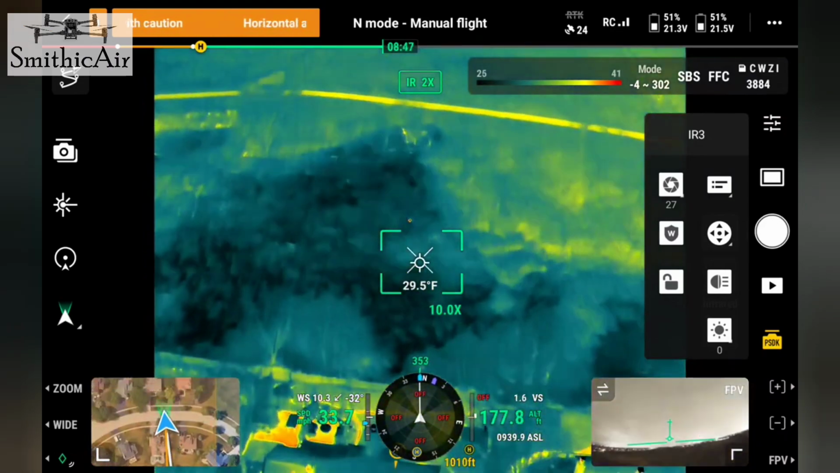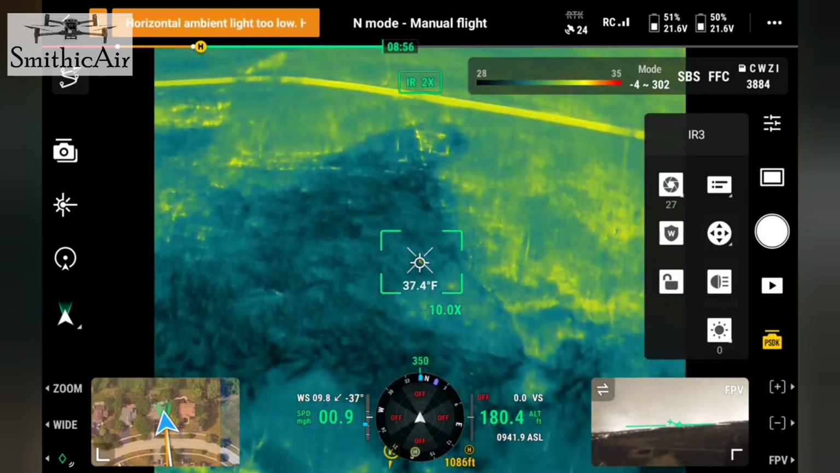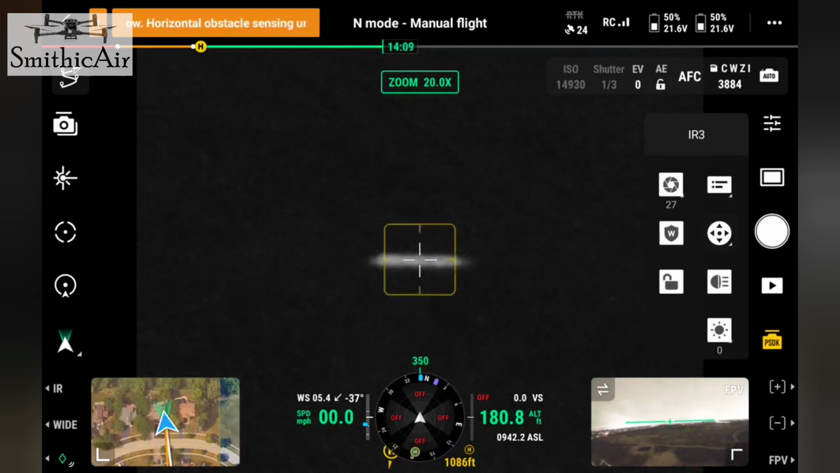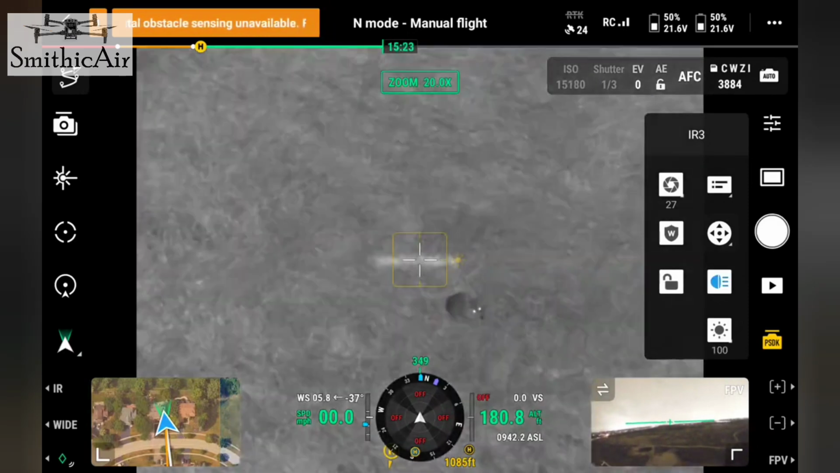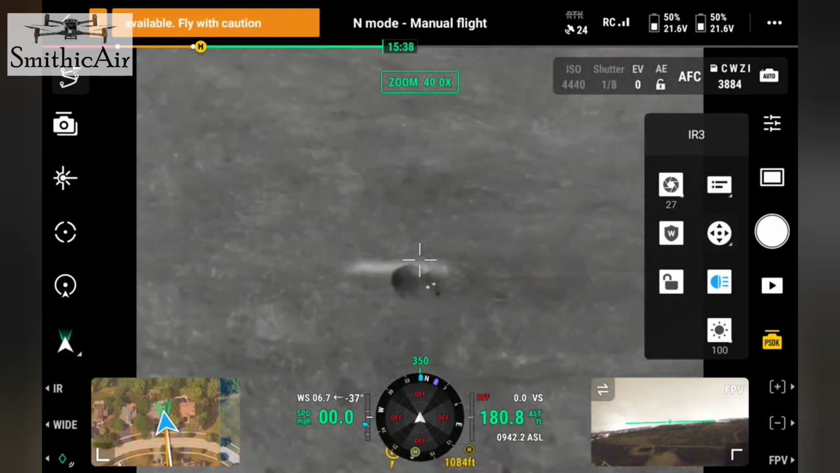So there's definitely something right here. It's not very far out. But I'm going to hit the zoom. That's what it looks like without any lights. And now I'm going to turn on the light and zoom in a little bit.